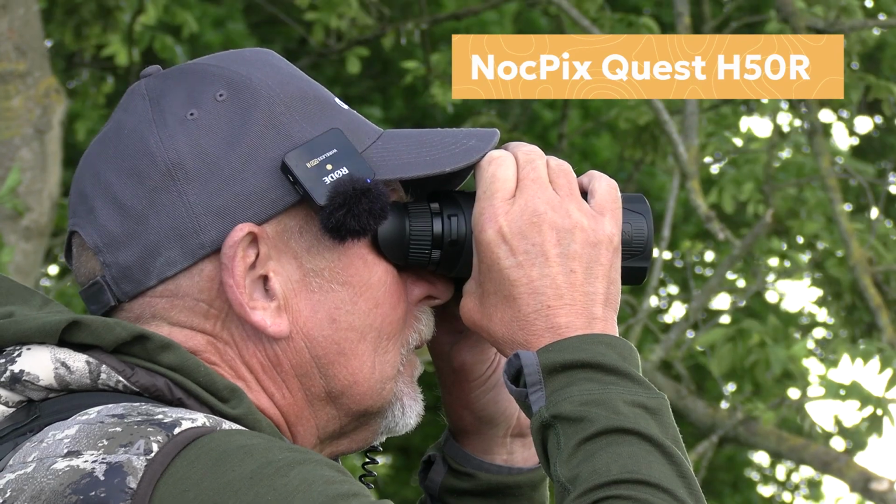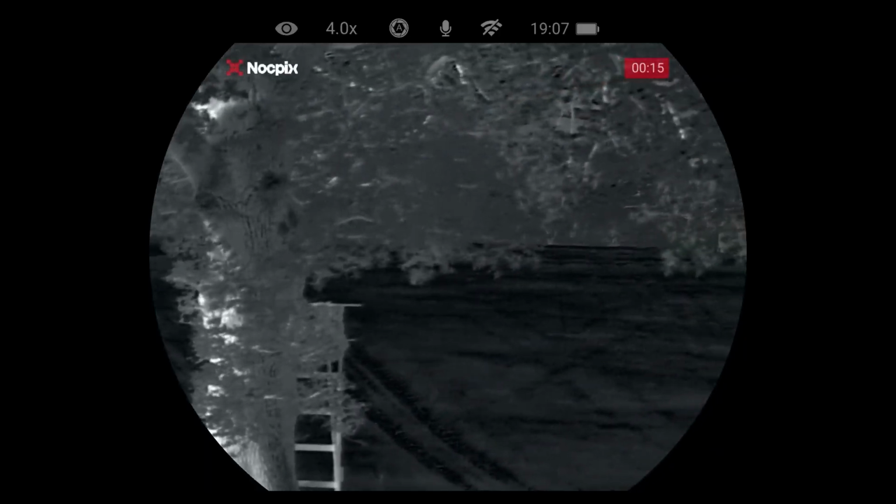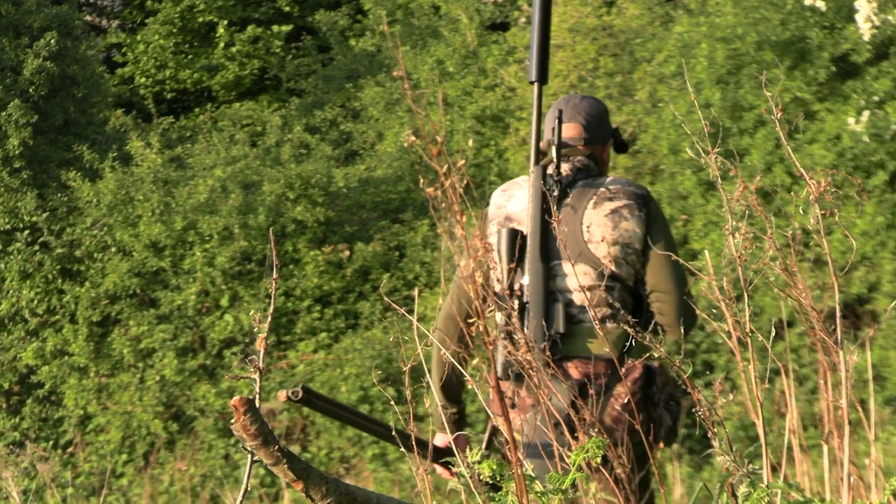A lot of sunshine, so there'll be a lot of heat from tree stumps and stones and rocks, but the clarity of image from these binoculars is phenomenal.